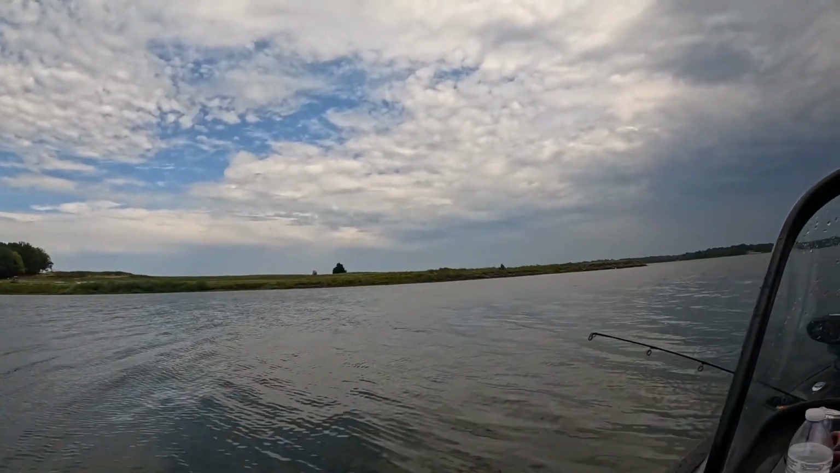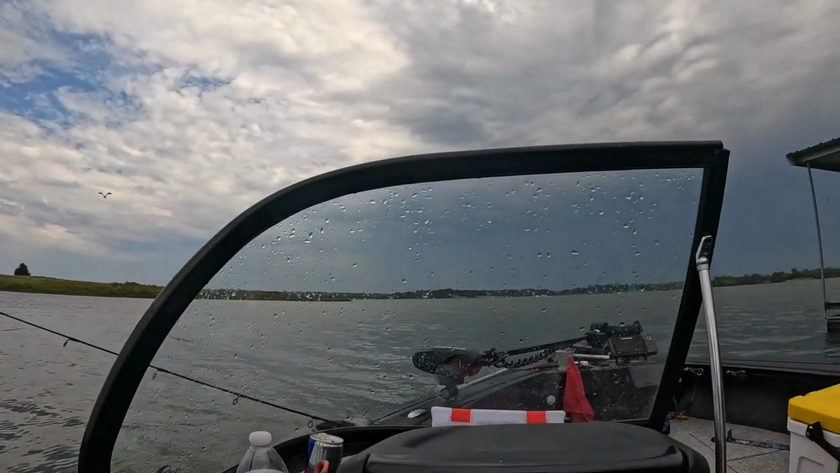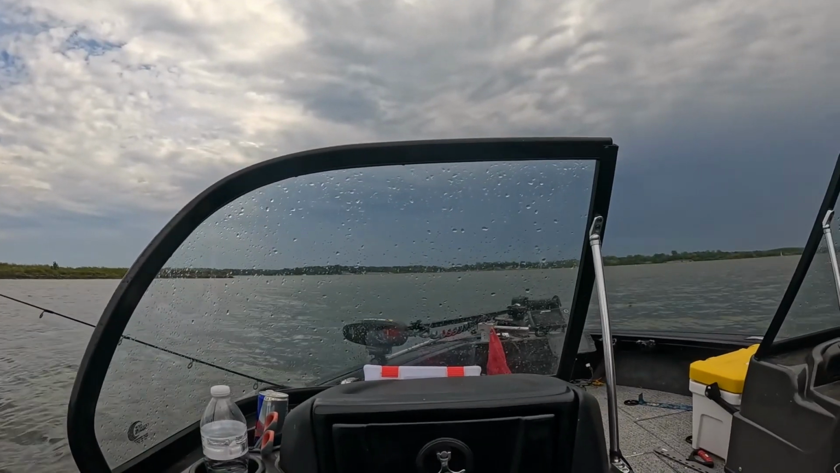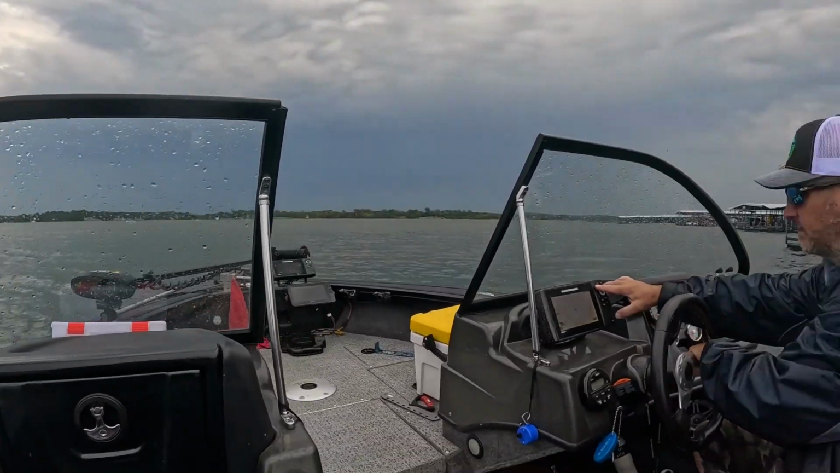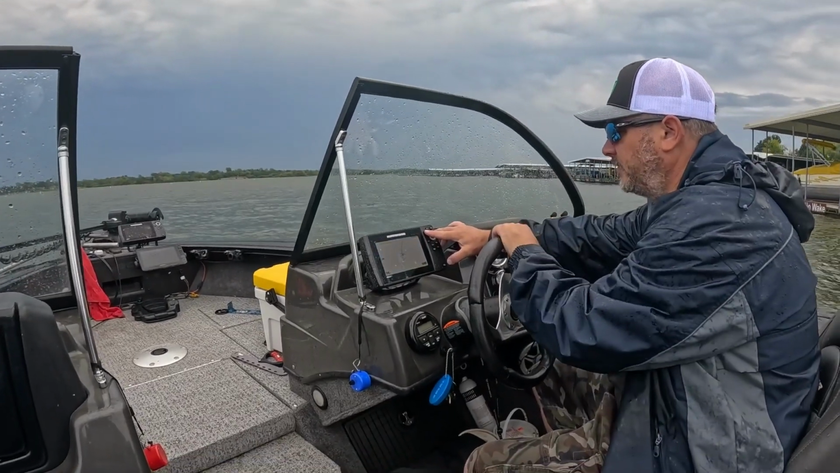All right, guys, about 30 to 40 minutes has went by since that last clip of us getting downpoured on, and it just now kind of lightened up. So we're back on the hunt looking for some big crappie that don't exist on Smithville, but we're here. I don't even know how many fish we've caught today, but it's a...